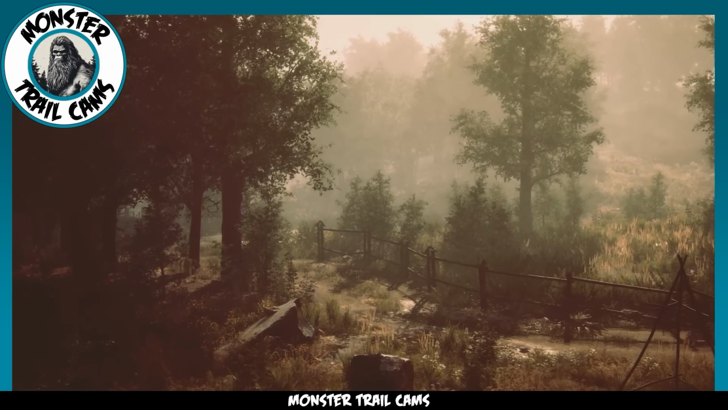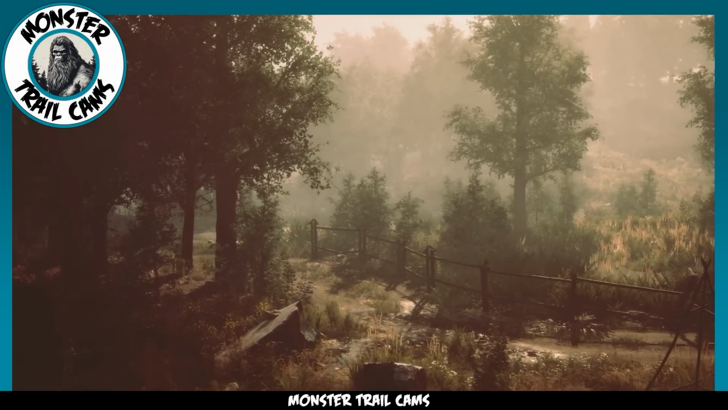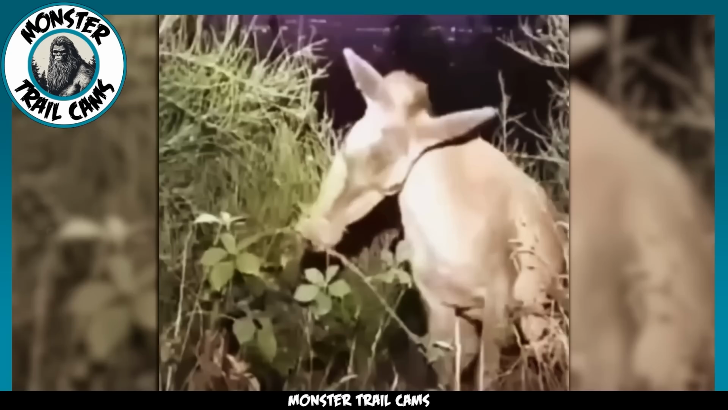Regardless of the form it takes, this peculiarity serves as a telltale sign of the shapeshifter's true nature. Consider this intriguing footage that we've obtained of two seemingly ordinary deer. Watch closely as the first deer bounds across the road with agile leaps, quickly disappearing into the tall, swaying grasses. But it's the second deer that truly captures our interest.